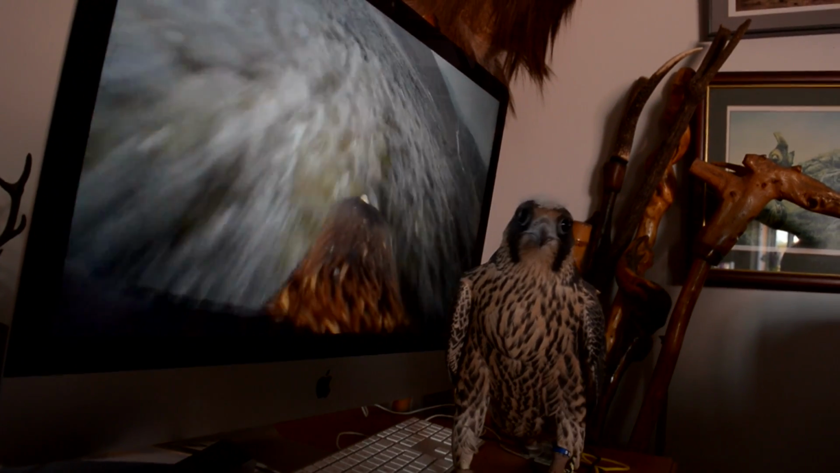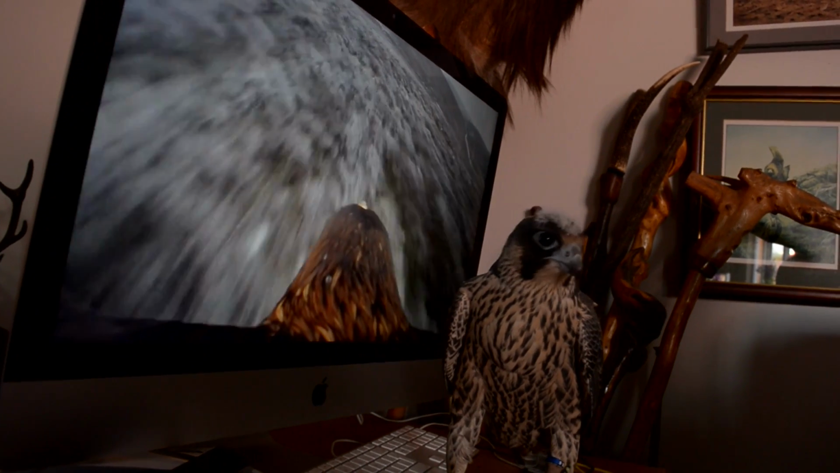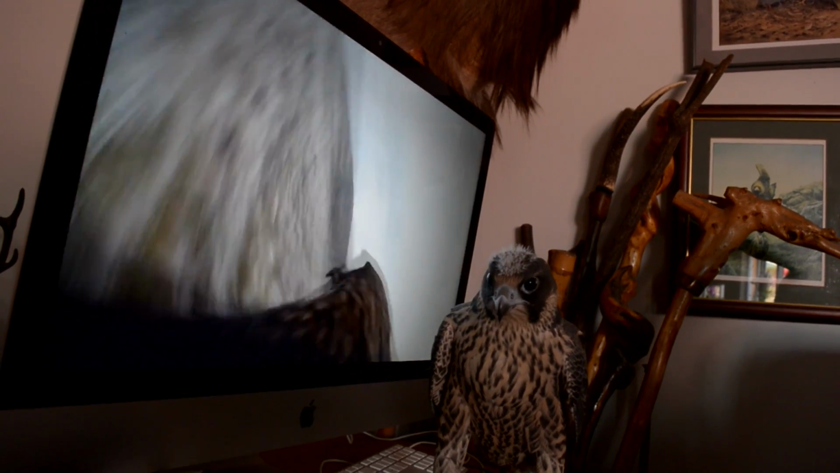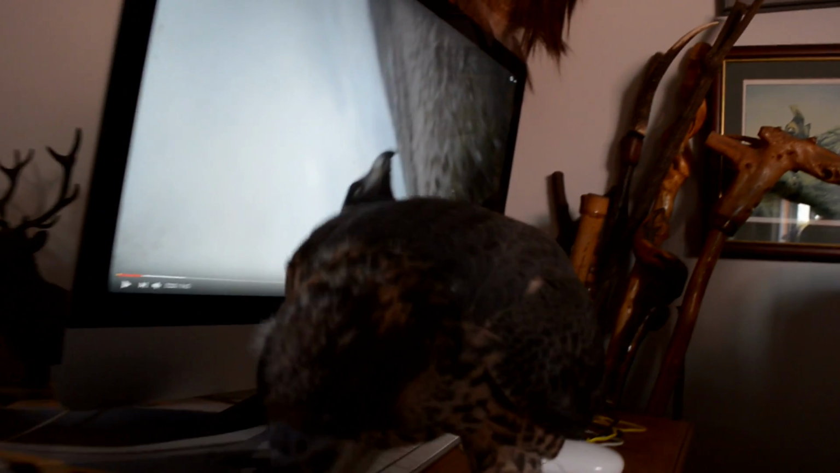I found this is the best way to train them, if you show them what's expected of them in later life. Once this lot are fed, we'll be off foxing. How did you play this? It was your editing, I think.